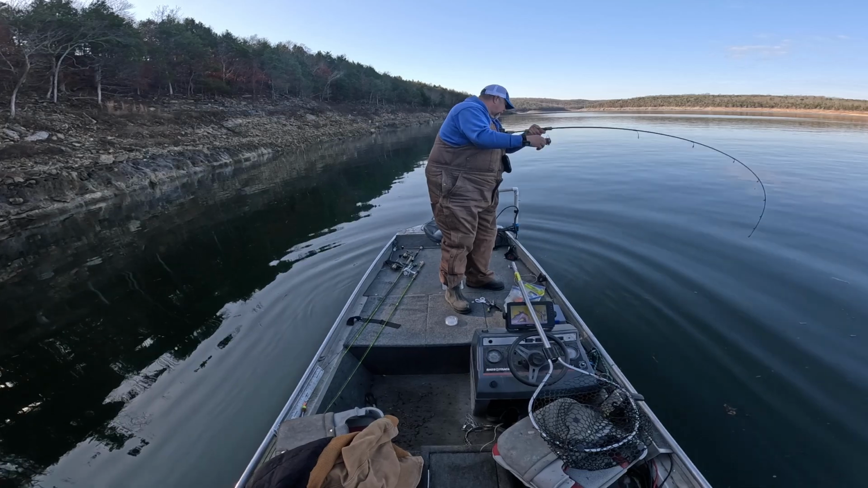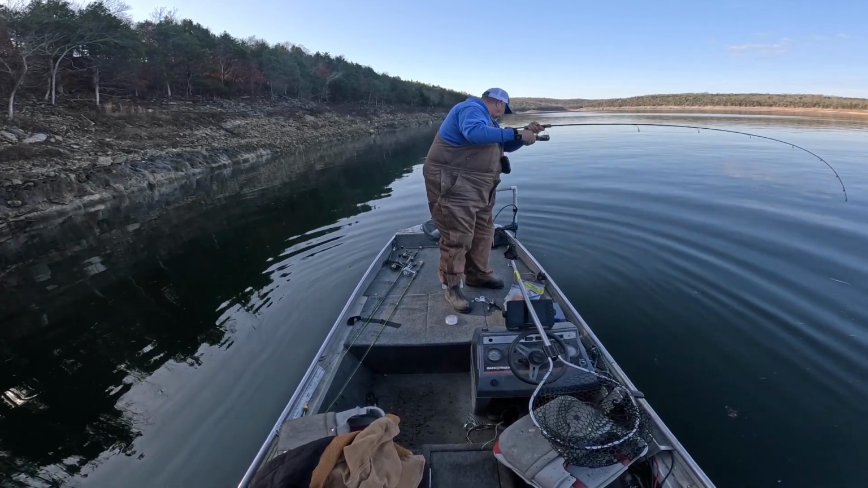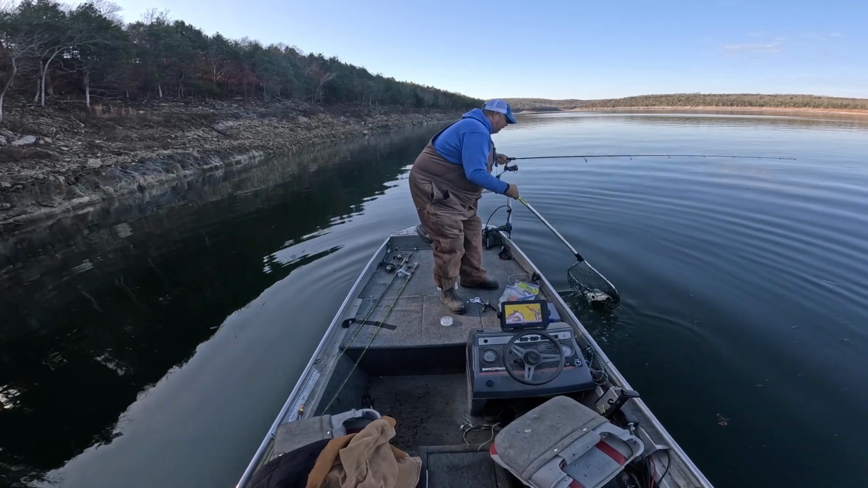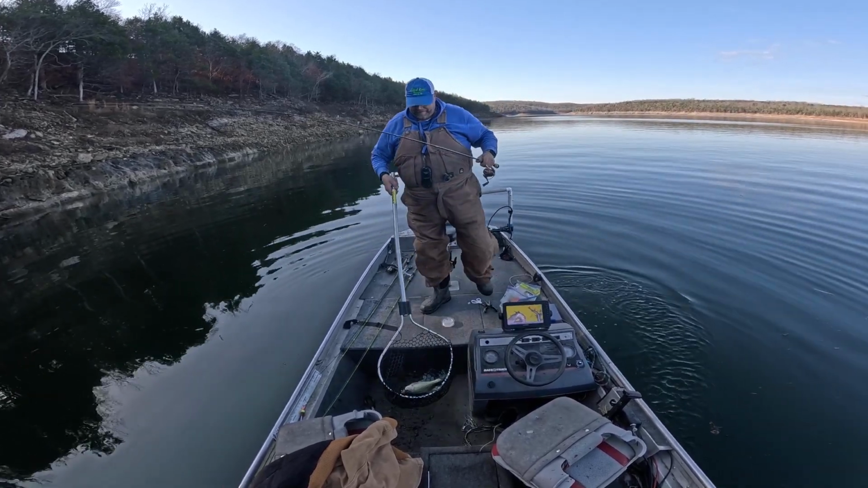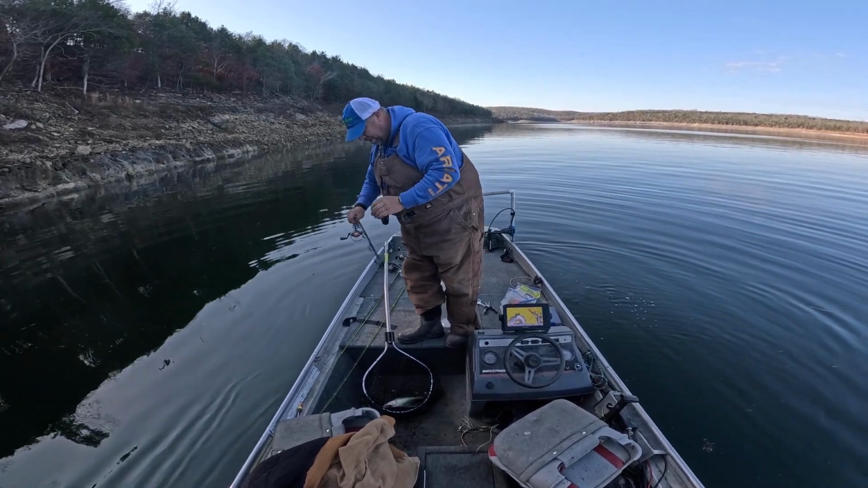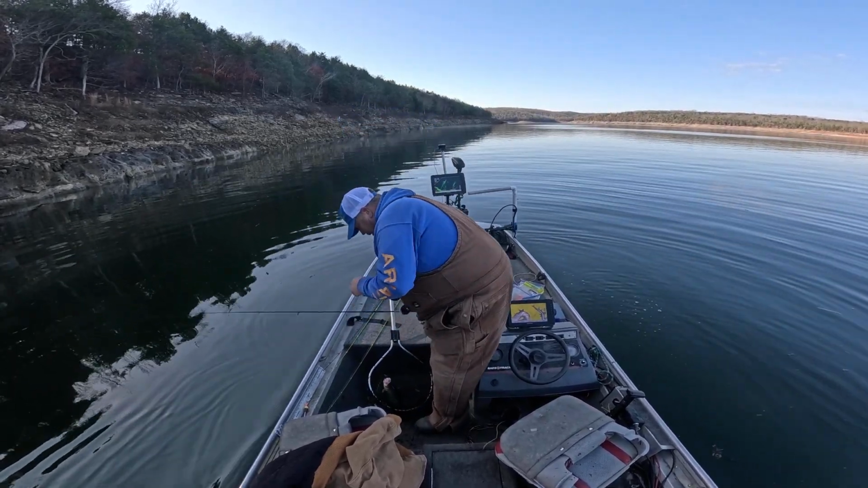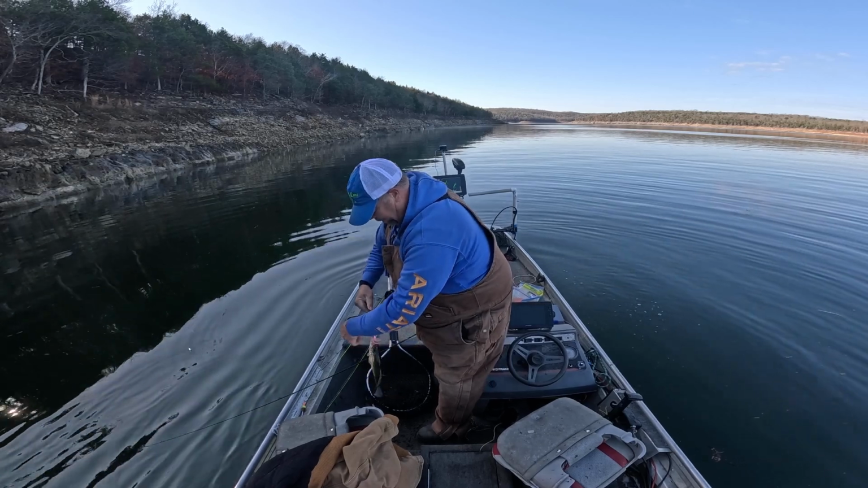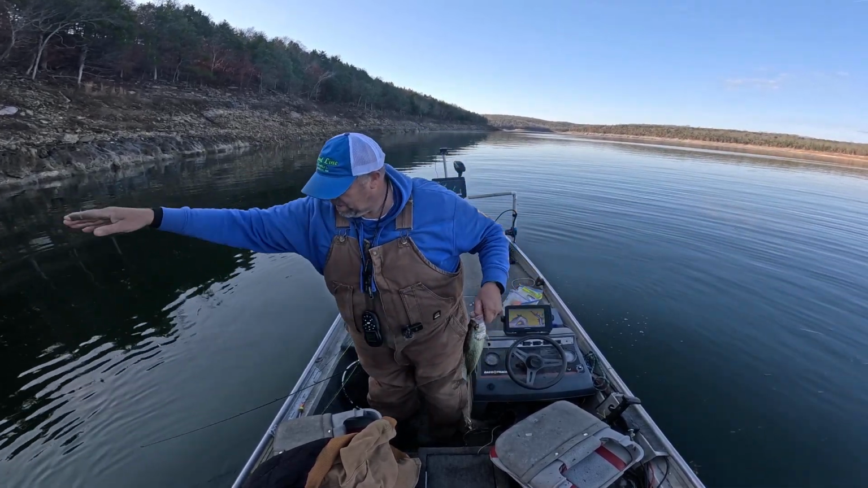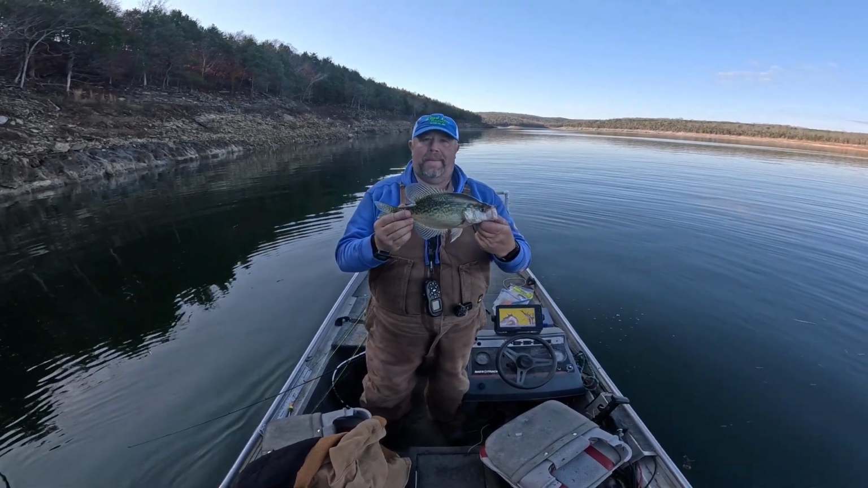Oh, that's a good crappie right there. Oh, that is a big old crappie. That's a thumper there. There's a pretty nice crappie. Probably the pretty nice one.